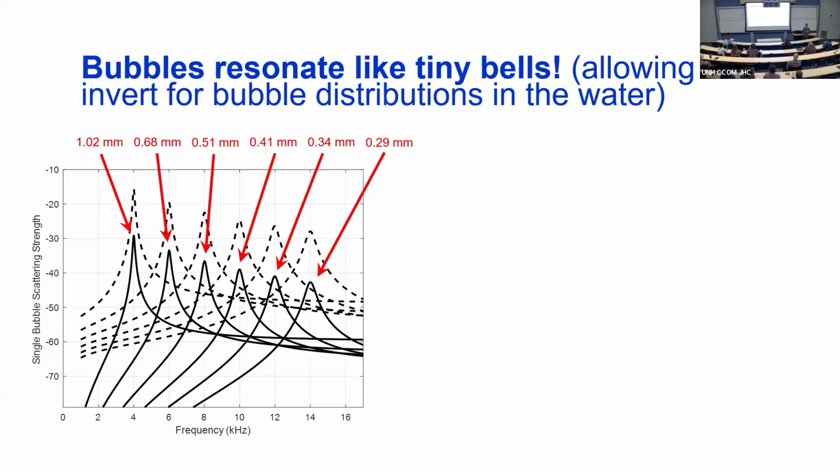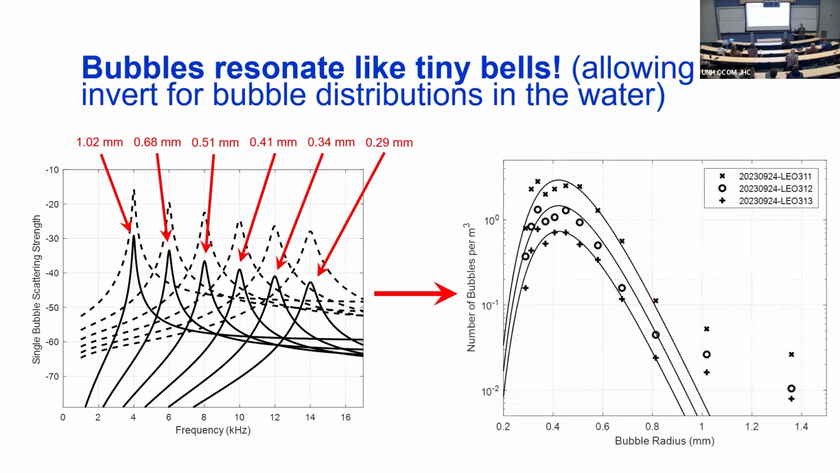We have a volume scattering strength measurement. We have a model for an individual bubble. So if I have the total scattering, and I know how much scattering per one bubble, I can tell you how many bubbles there are. So now I can make a distribution. I actually can pull out a distribution of bubble sizes from my acoustic data.